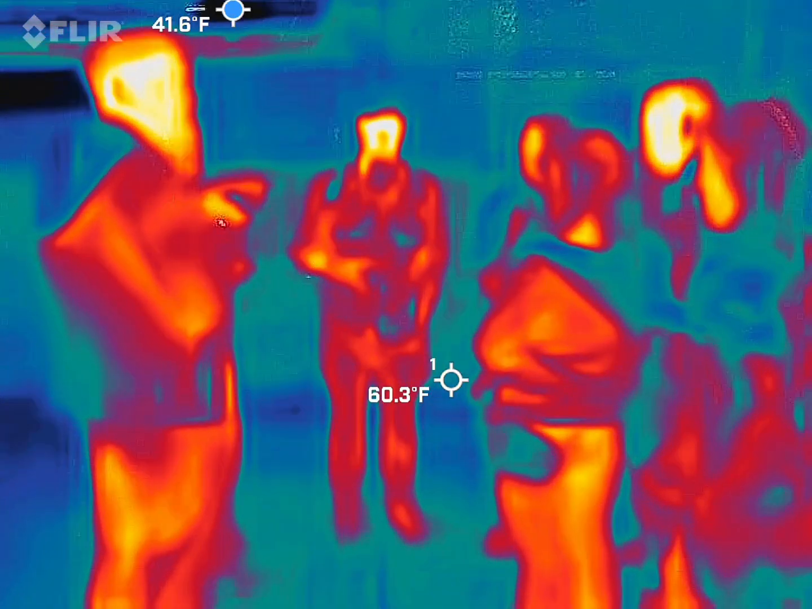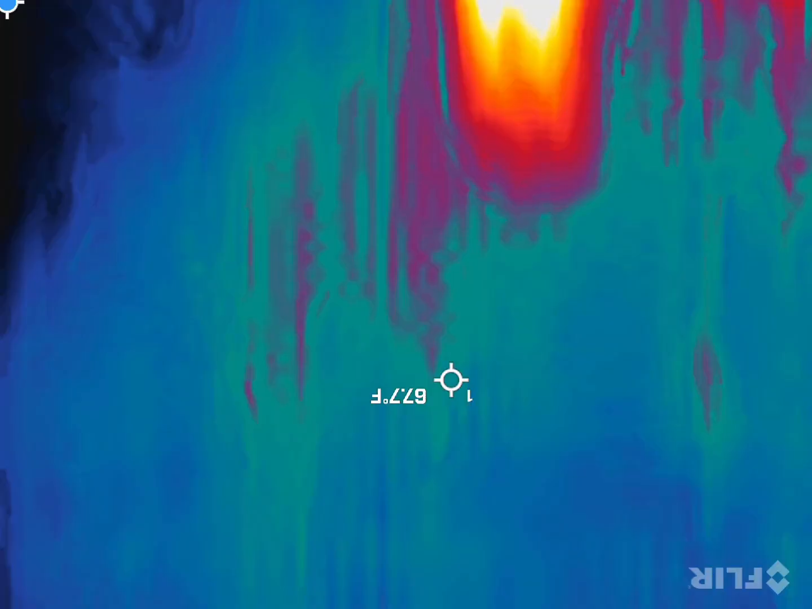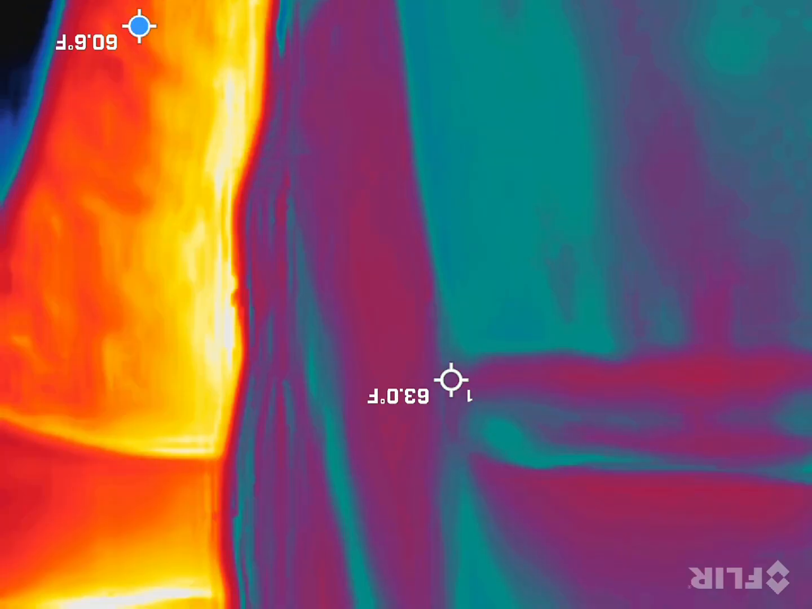Move your camera. Just lower your camera for me. You got folks coming up behind you. Lower your camera. Come back into the group until they load up and get the hell out of here. Sorry, people get really funny about us with cameras out here.